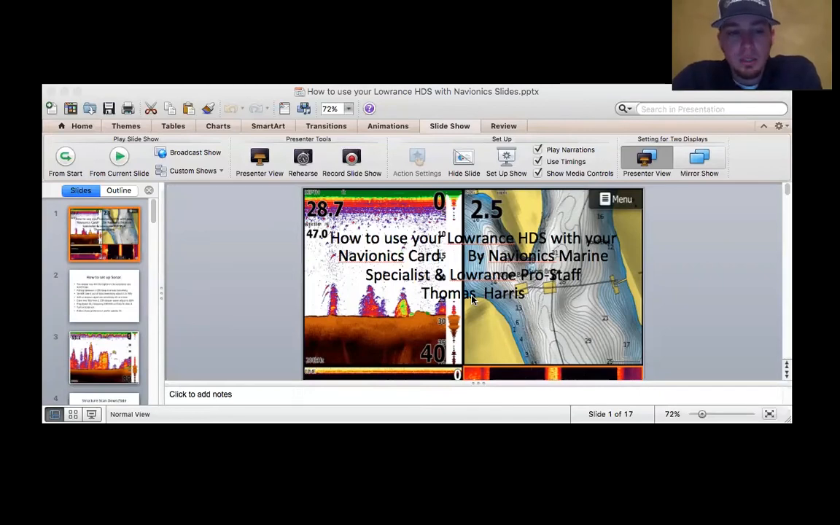Then we'll be covering sonar, structure scan, down scan, and a little bit of 3D, because there's some troubleshooting going on as well. And just some other food for thought, how I like to run my units, and some of the features I like to use that might not be in this presentation. It's just stuff that pops through my head. So we'll go ahead and get this ball rolling.